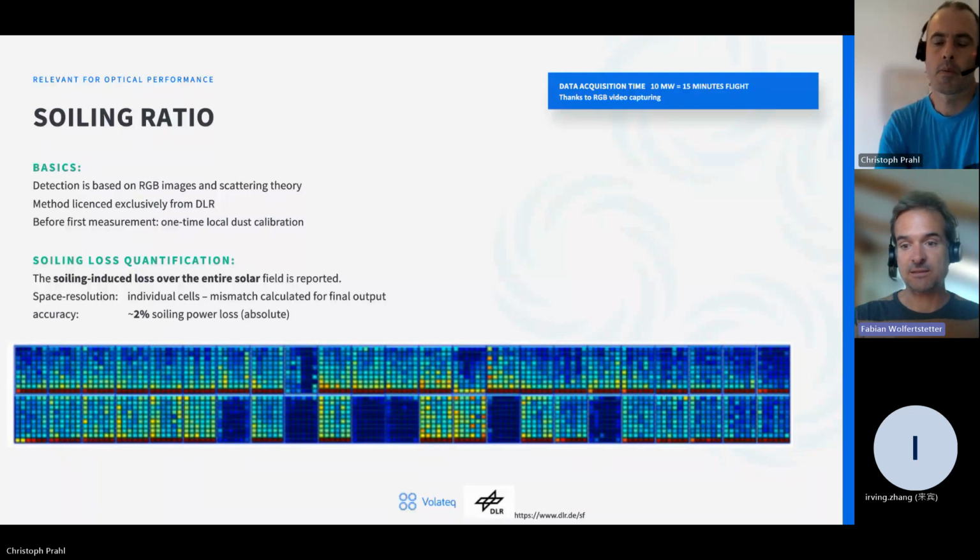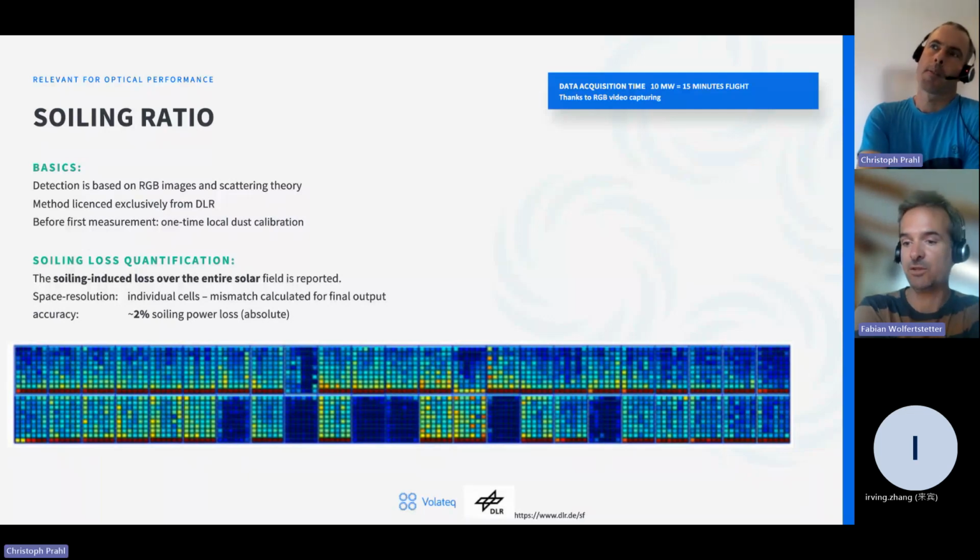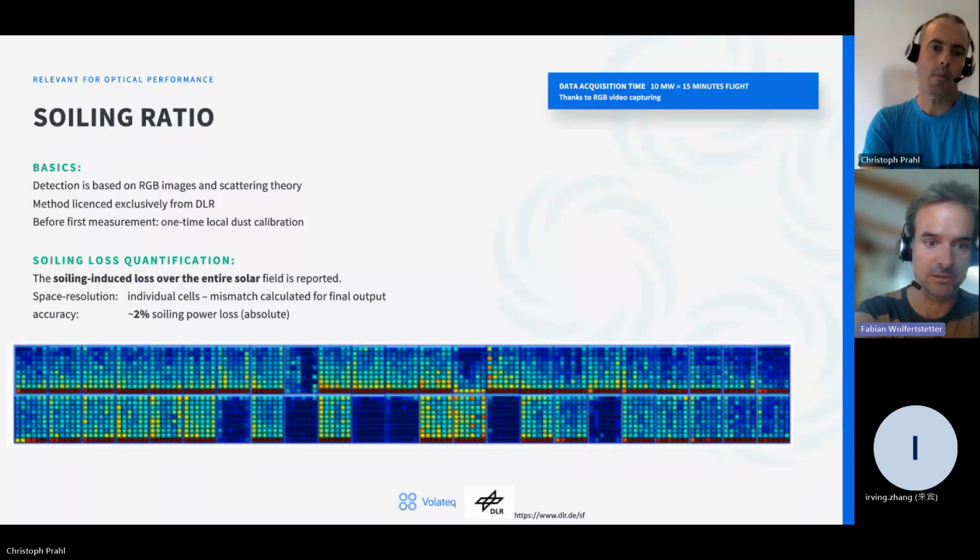We can detect that in very quick flights, taking videos over the entire field, for the entire solar field. So you get a soiling value that is much more complete than just having a soiling sensor somewhere in the field.